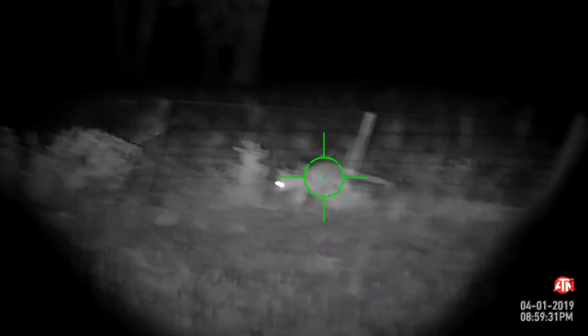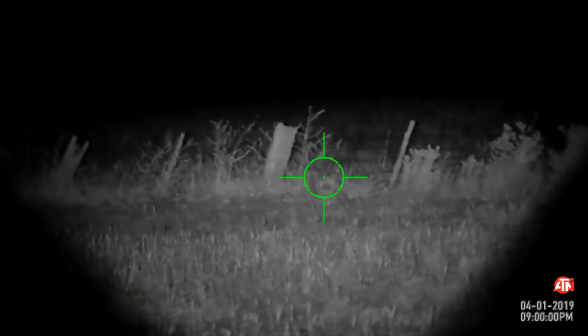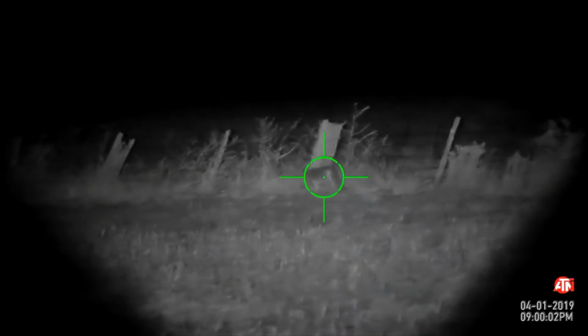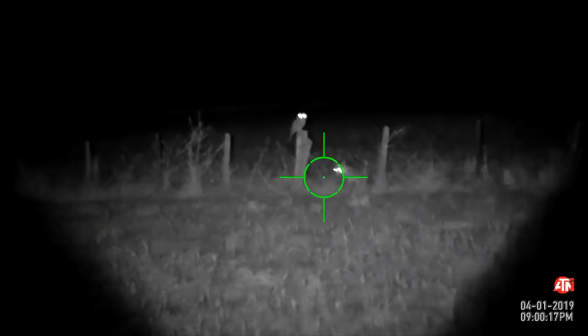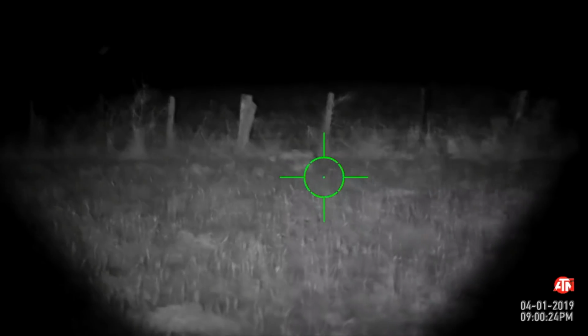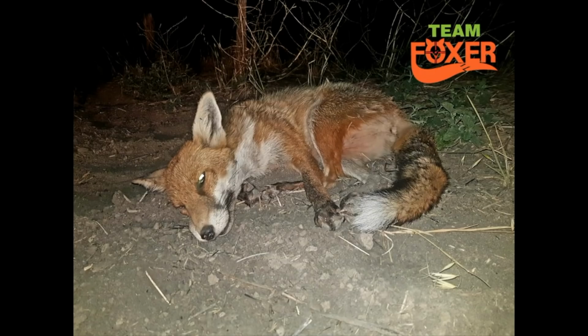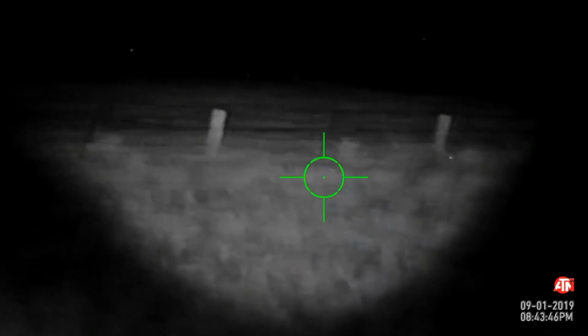Bingo, it's on the right side of the fence. Jason just now needs it to stay still long enough. Drop team. Nicely done.